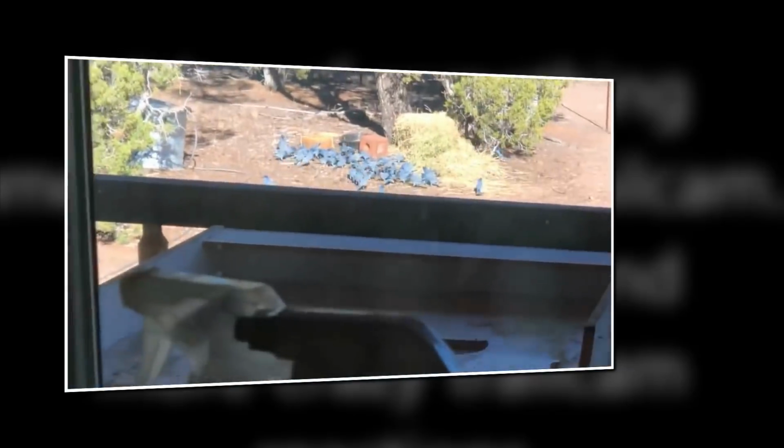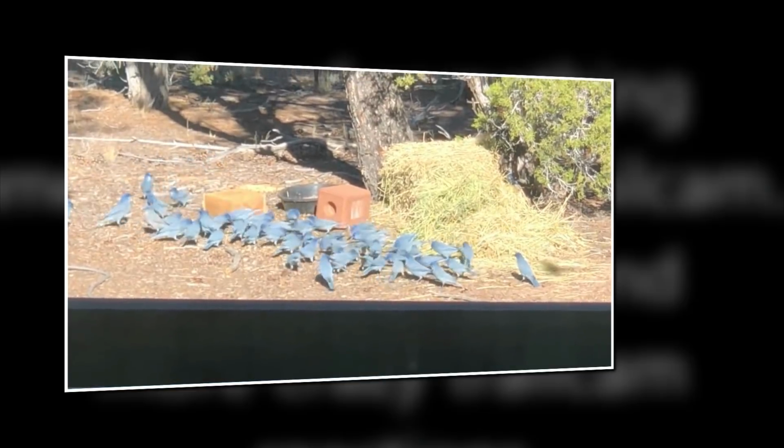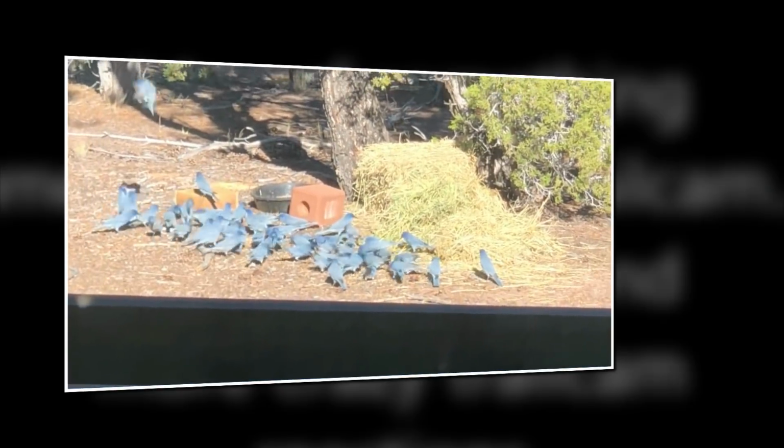Look at all those blue jays. That is cool. Little suckers will have that food gone in a heartbeat. That is awesome.